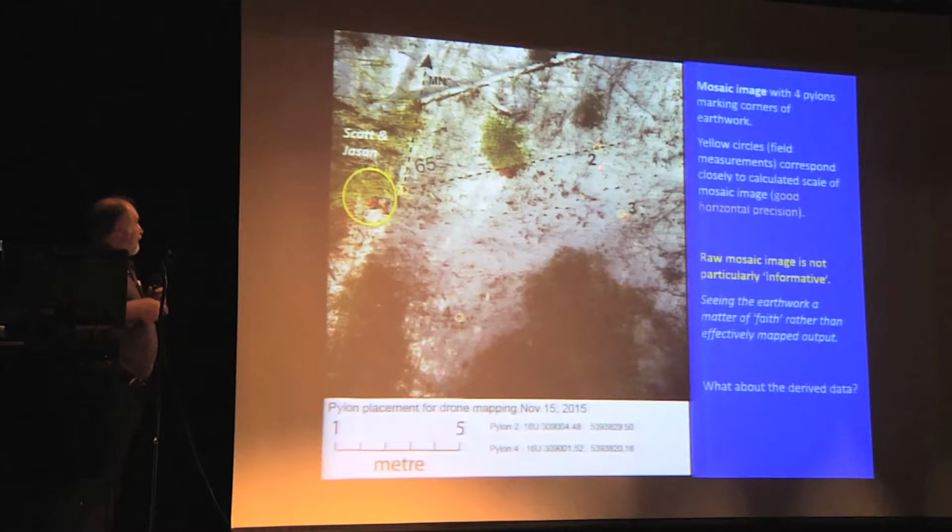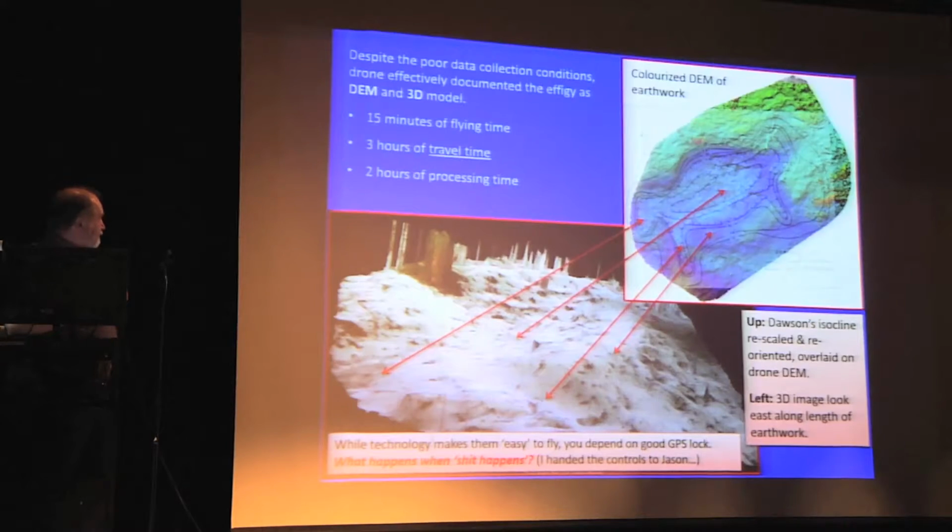So we ended up with the image, and we looked at it and thought, looks pretty crappy. You'll have to take it as an article of faith that there's actually something there. And thinking, well, okay, so this pretty much demonstrates the critical limits of this kind of technology. So let's see what the derived data, the elevation model and the 3D model look like.